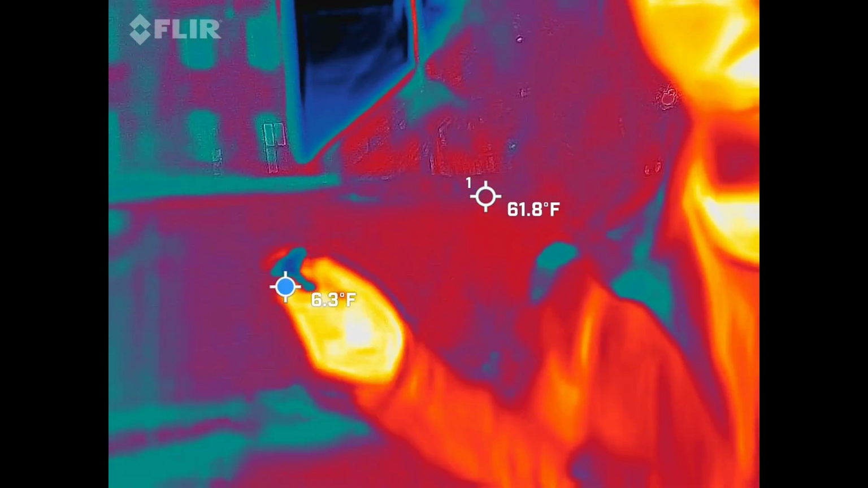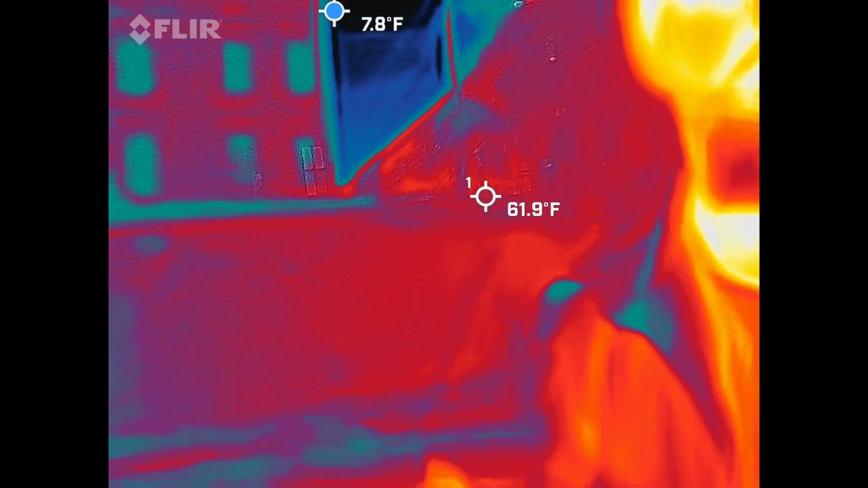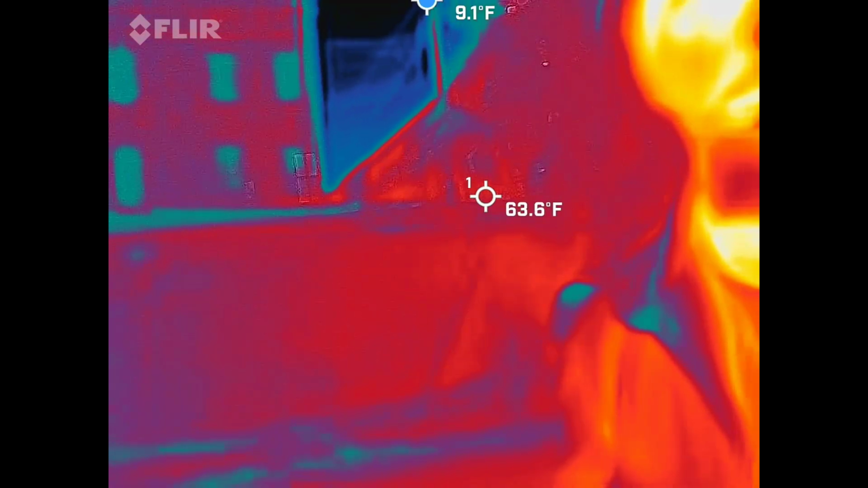Oh, like they will tell you all about the different wars. The war uniforms are in there for all the different wars that served in. Oh, that's cool. It's really cool.